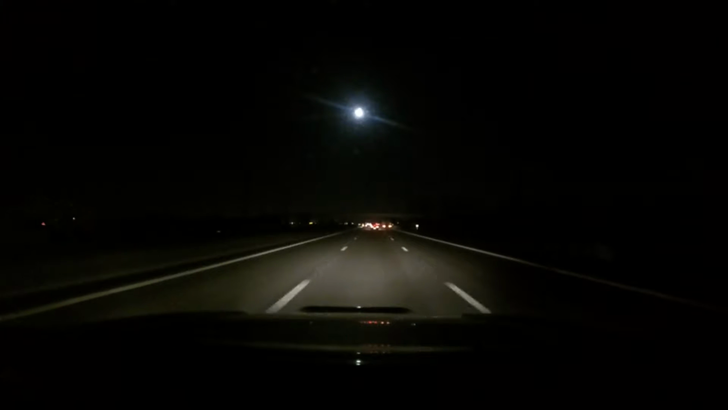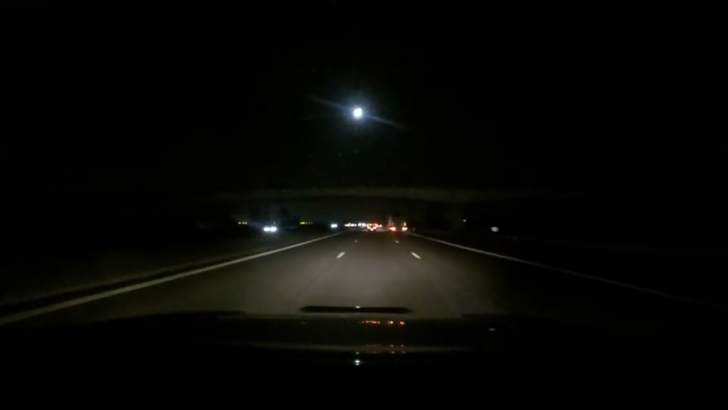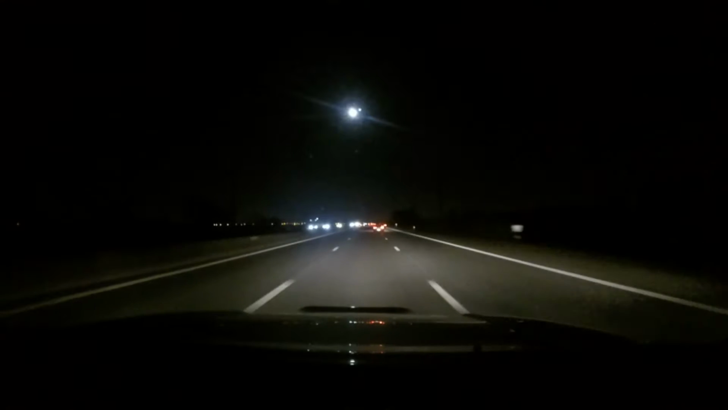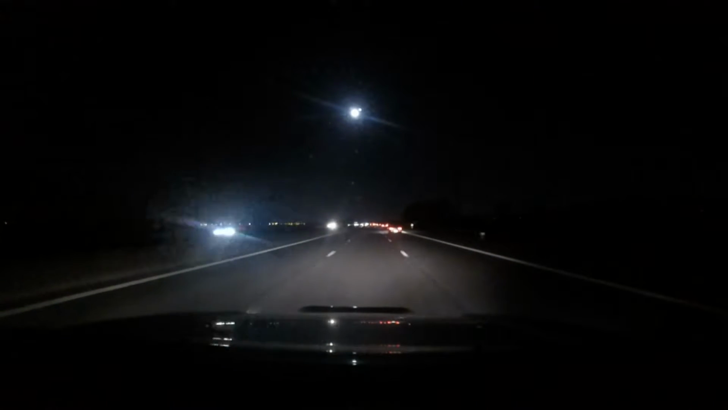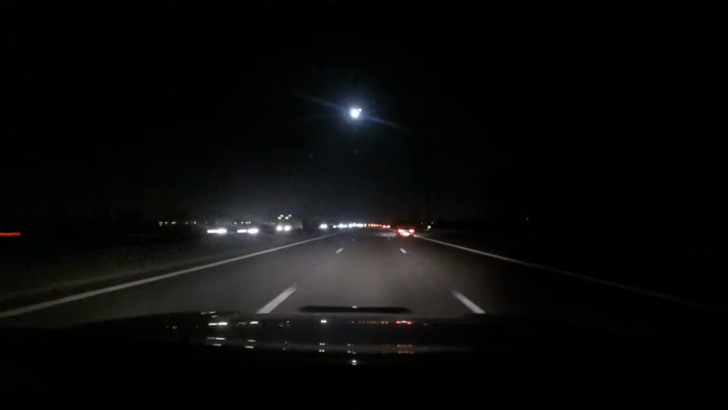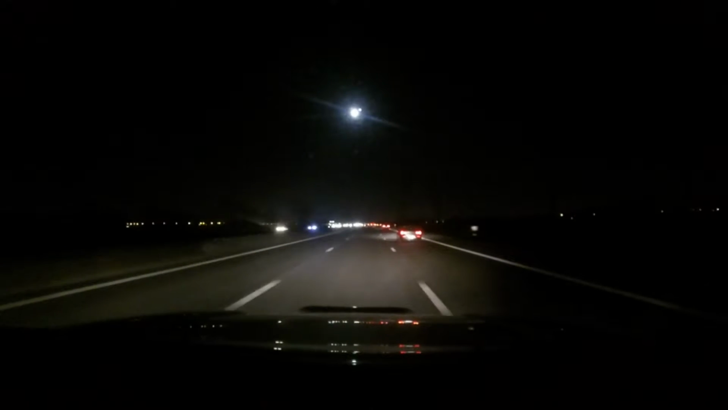Is it a Belgian thing? Somebody enlighten me, because I don't know. I really don't know. It's annoying as fuck though. There's one car to the left of me. He's trying to overtake me with like 1 kilometer an hour difference.